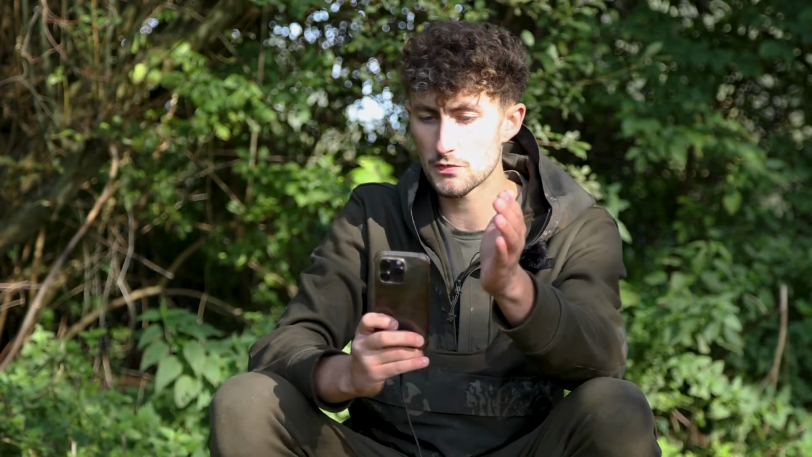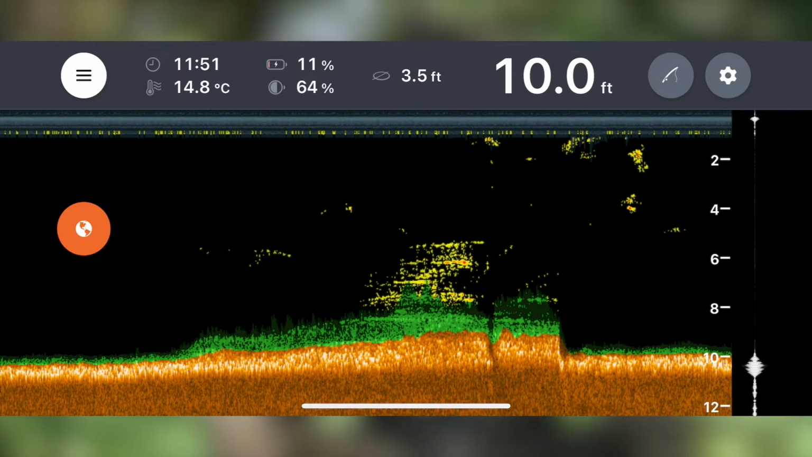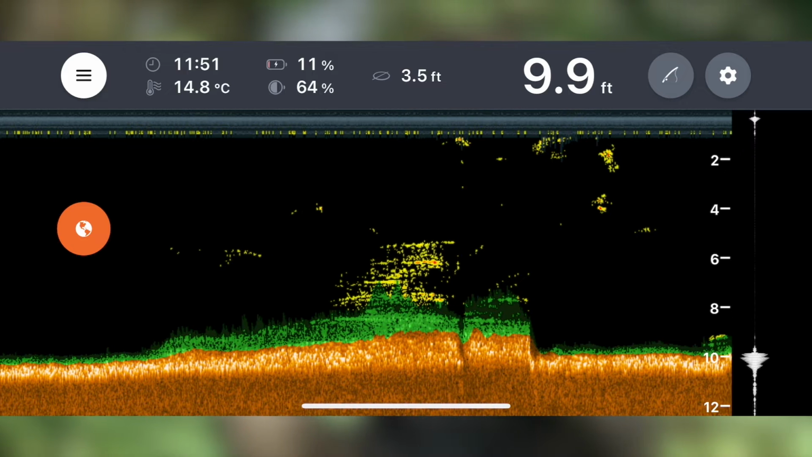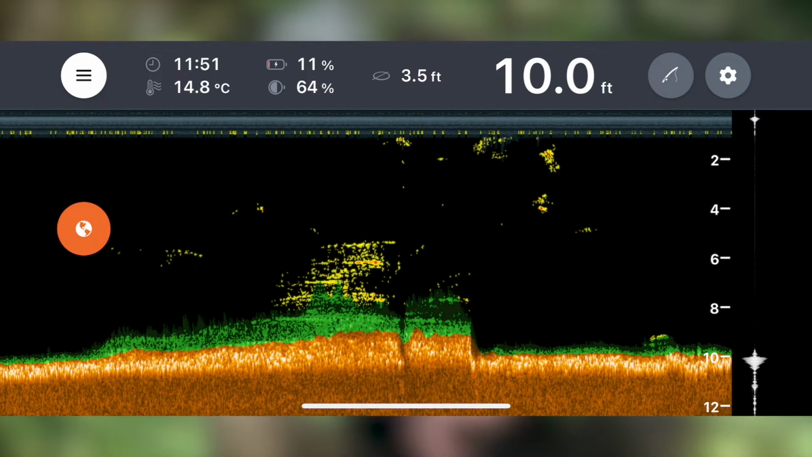So using the Deeper, drifting it along far marginal snags, I was able to go along just past that to the right hand side, and you can see the green for the weed has gone, the yellow for the snag has gone, and then we're back onto smooth flat surface, and that's exactly where I've been dropping the rig, and I've had 4 carp this morning.